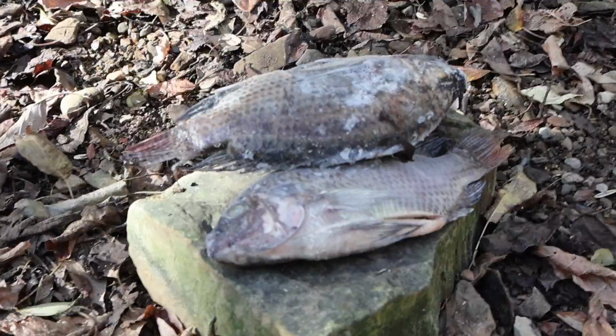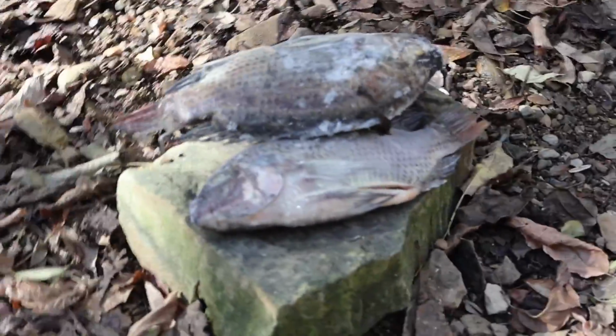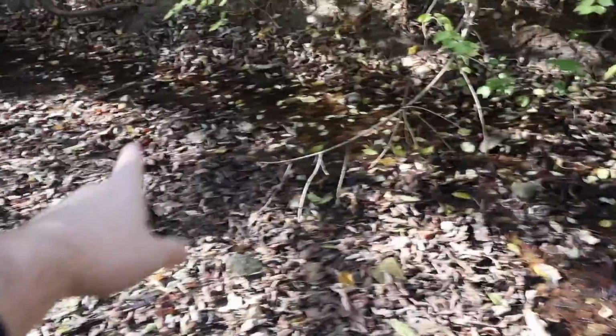For the final 10 days, I'm setting out these 3 frozen tilapia. Since the coyotes and foxes are carnivores, I thought it would be a good idea to set out meat to hopefully catch them on camera. So you know the drill. For the next 10 days, gonna let this stay out here. Let's see what we get.